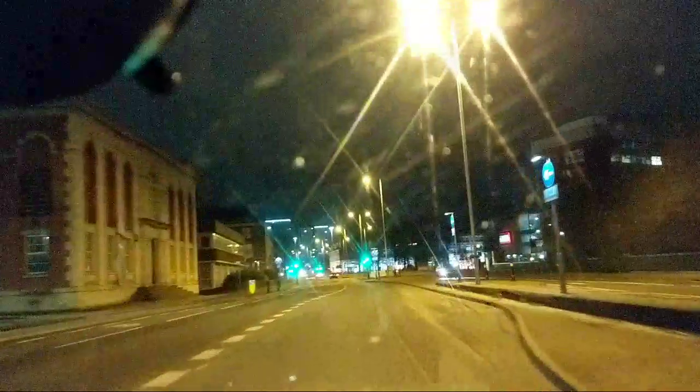It's just ahead. It's the building with the stone edge on it. On the left now-ish. Oh, yeah. And then we've got Salford University on the right. We are heading towards Stretford.